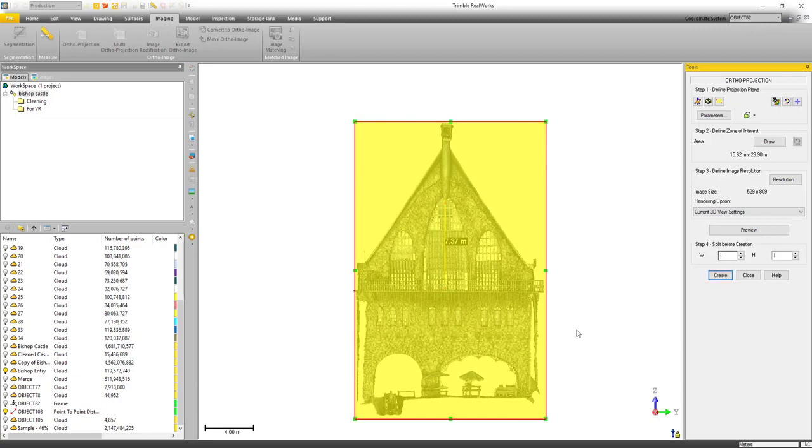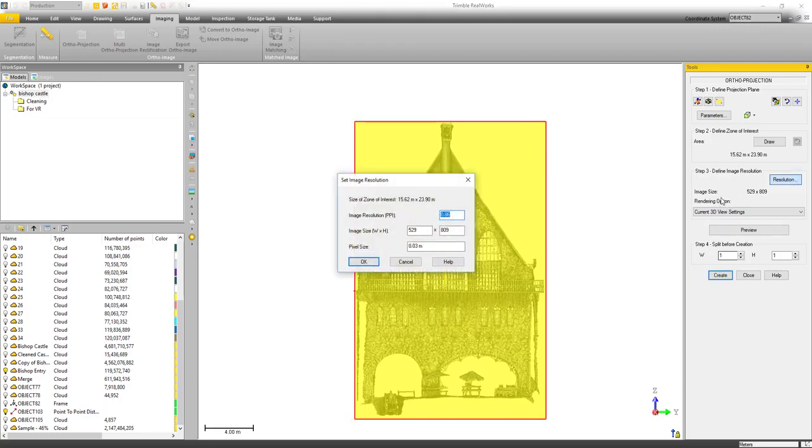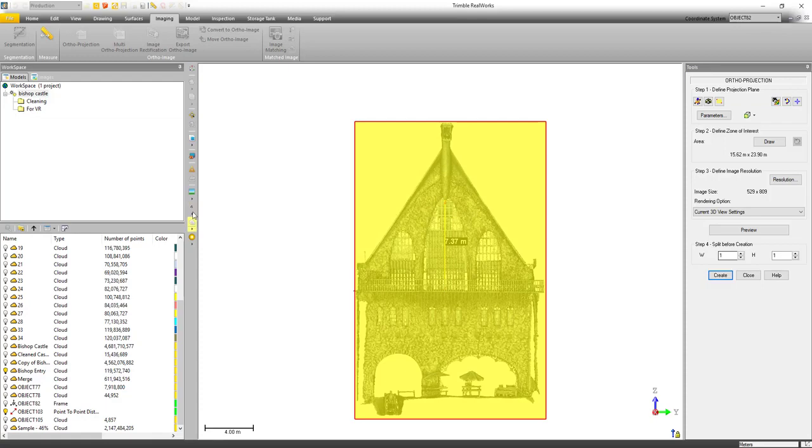All right, validate that, and then I need to go in and set my resolution. So it looks like I used about 3 millimeters the last time I created one. That's fine for now. Now before I create it, let me just show you.